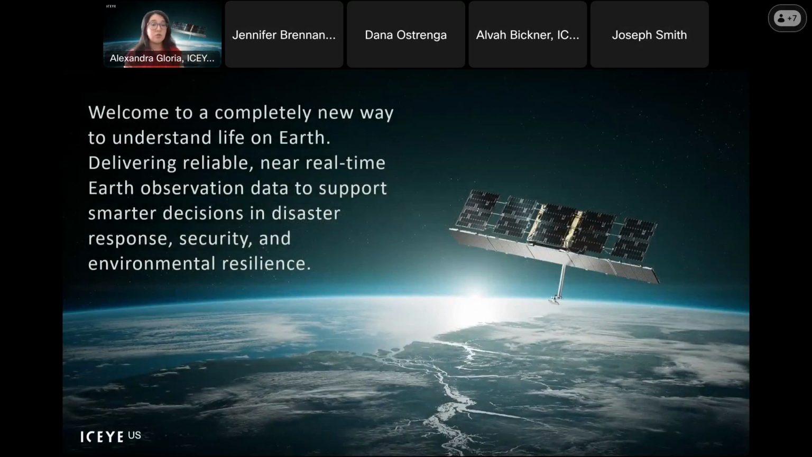I wanted to show you a new way to think about how to solve a lot of our big problems by utilizing radar satellite imagery. We're hoping that with this, we're delivering something reliable and near real time, able to support decision makers in a lot of different ways, with the different problems they're trying to solve.